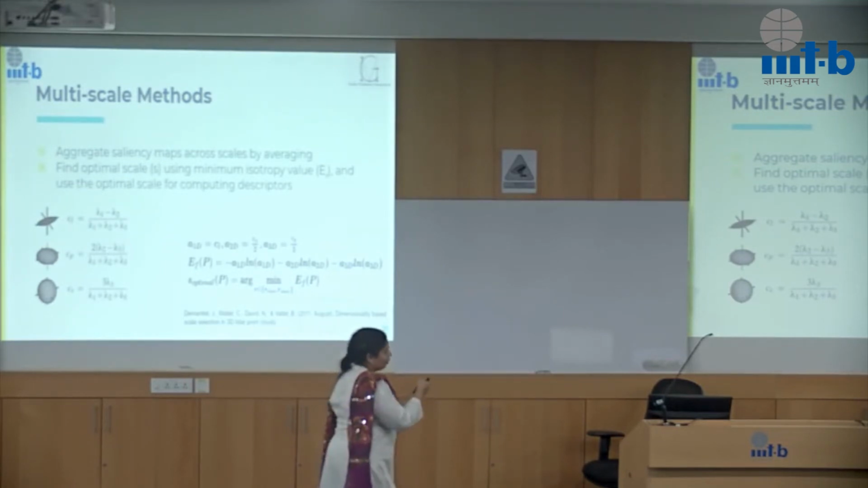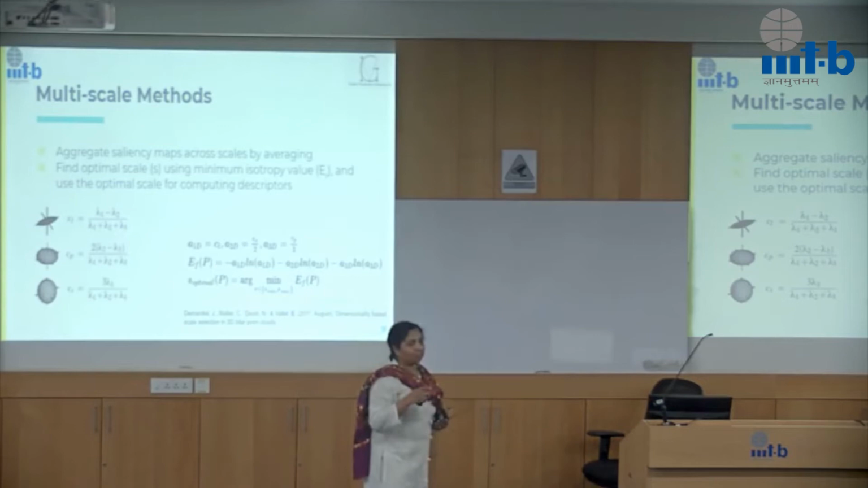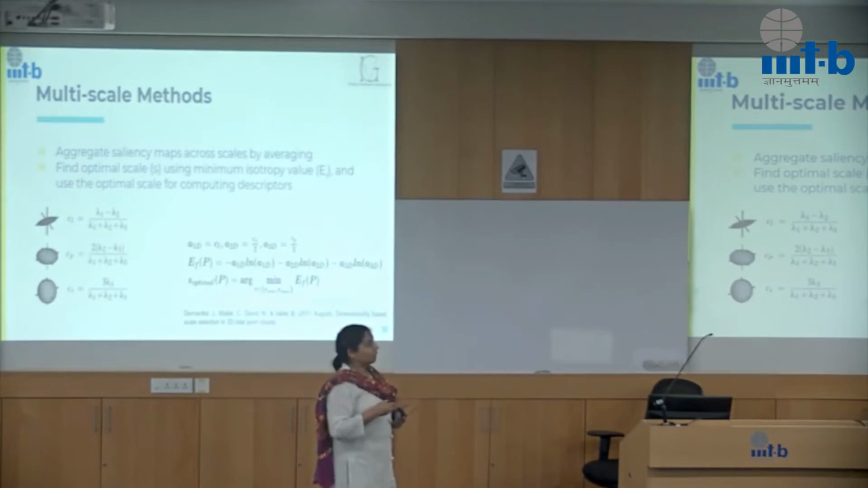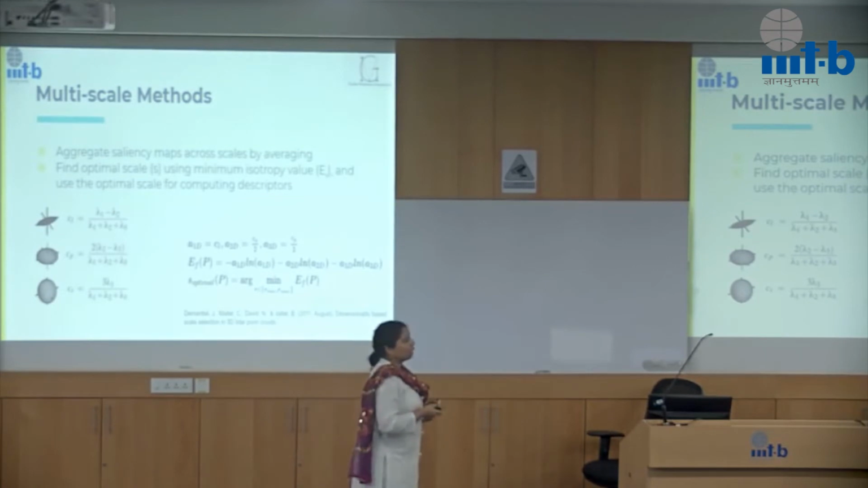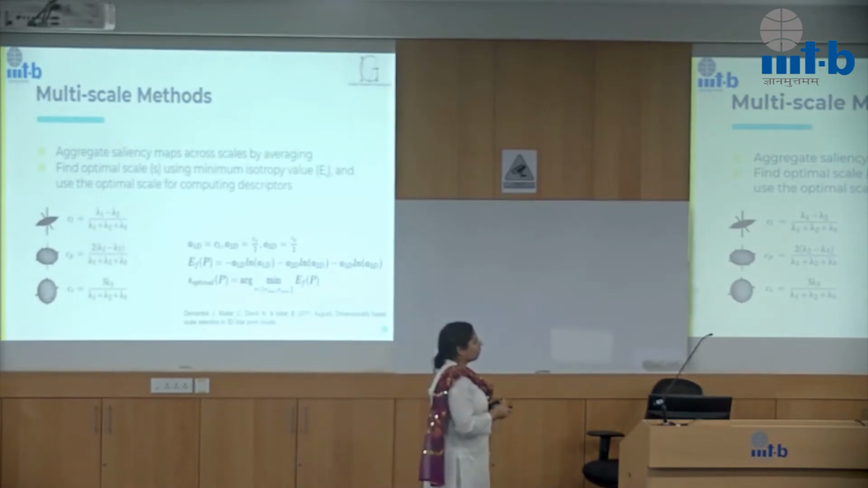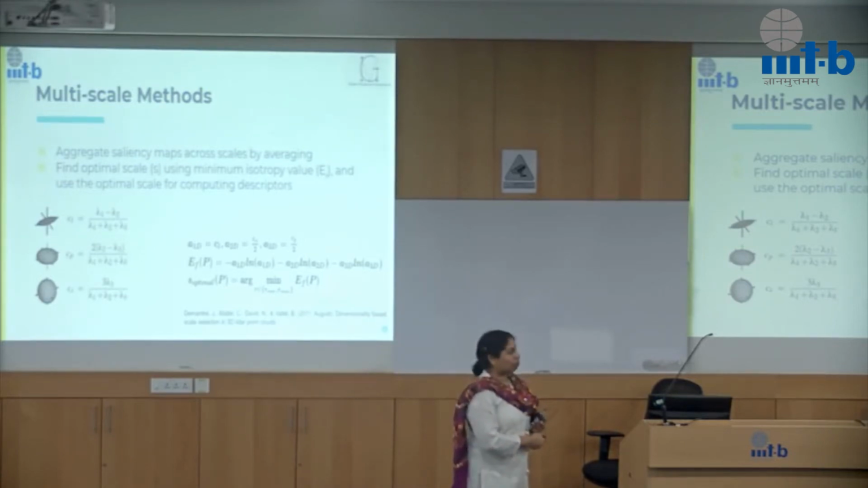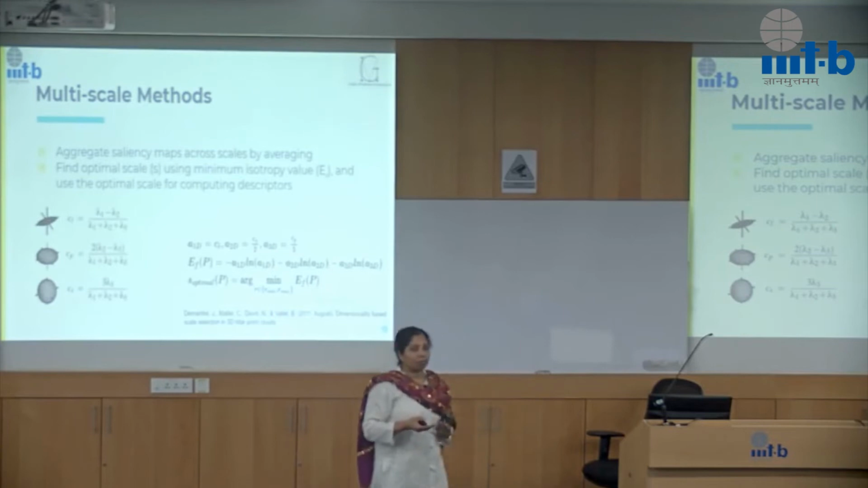The other way of doing it is, I can find a single tensor, but for that I can find an optimal scale. So the idea is, which is the scale which gives me the maximum information? That comes from information theory. So I will look at where my entropy is really low, as in uncertainty is very low, and then I would compute that. So the past literature has been, this is a 2011 paper, where they first started the notion of using optimal scale in LiDAR point clouds.